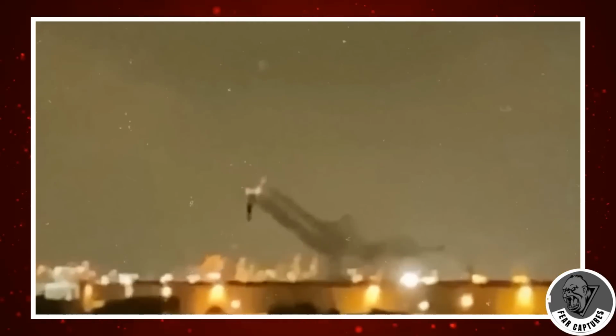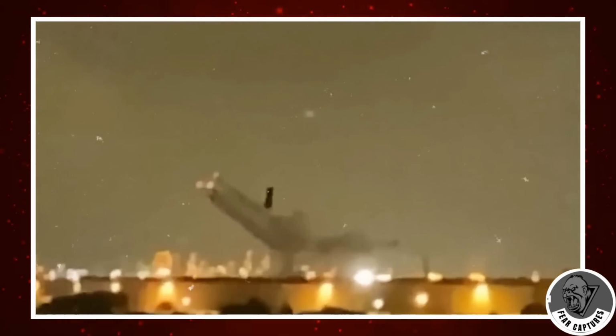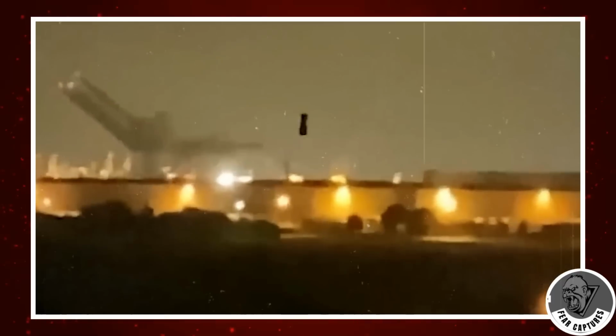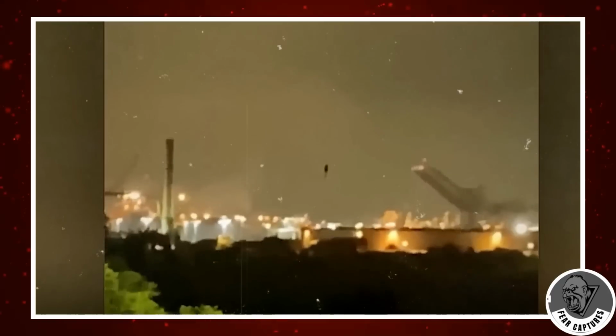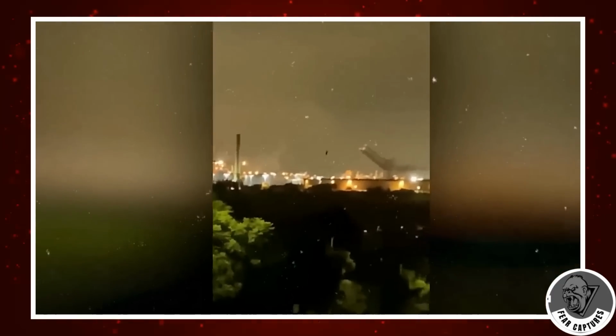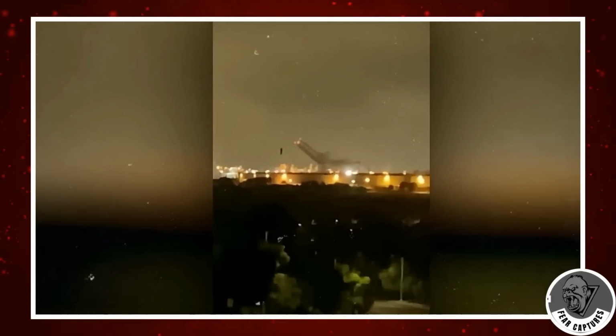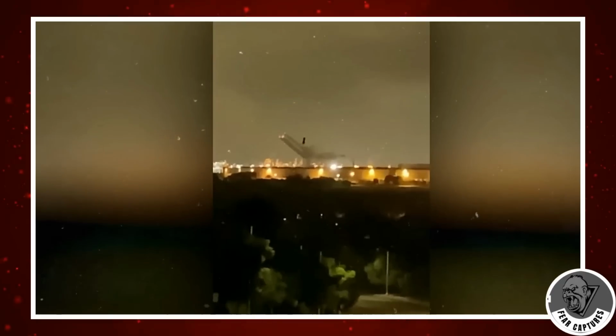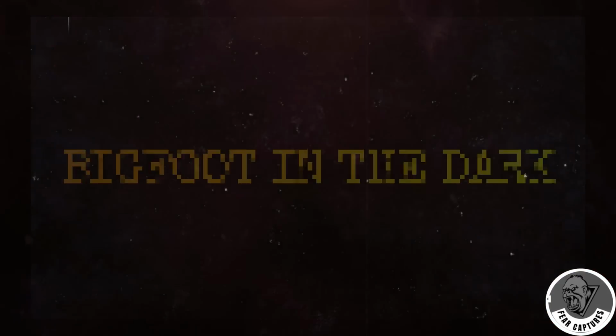And when you zoom in, it starts to look like a figure smoothly gliding through the sky, almost like it's floating or flying. People are tossing around their own ideas about what it could be. Some think it's a person with a jetpack, just zipping around for fun. Then there are those who wonder if it might be an alien on a neighborhood visit. So spill the beans. What's your take on this mysterious object in the sky?